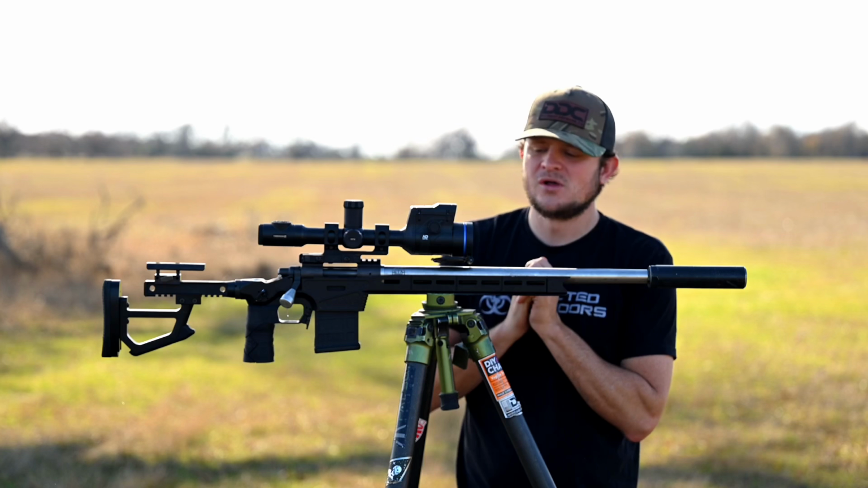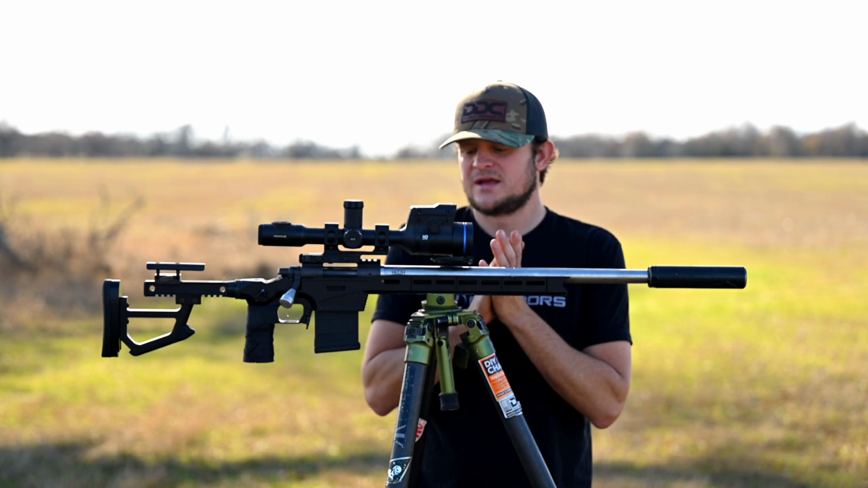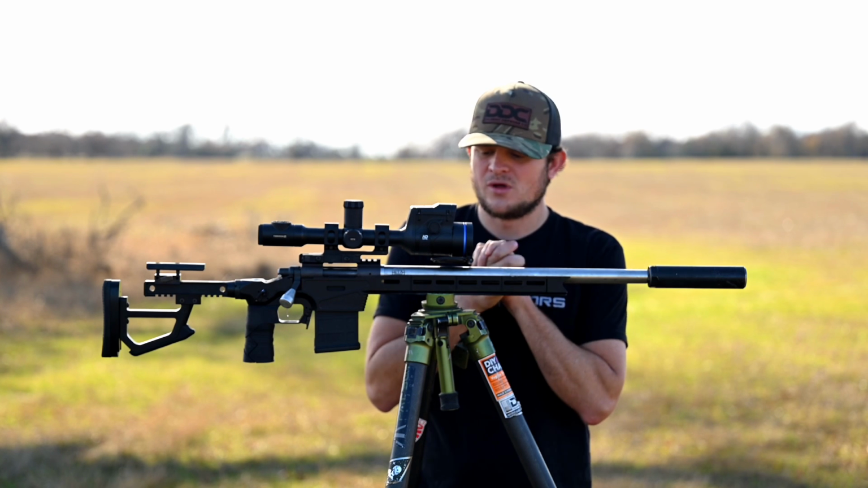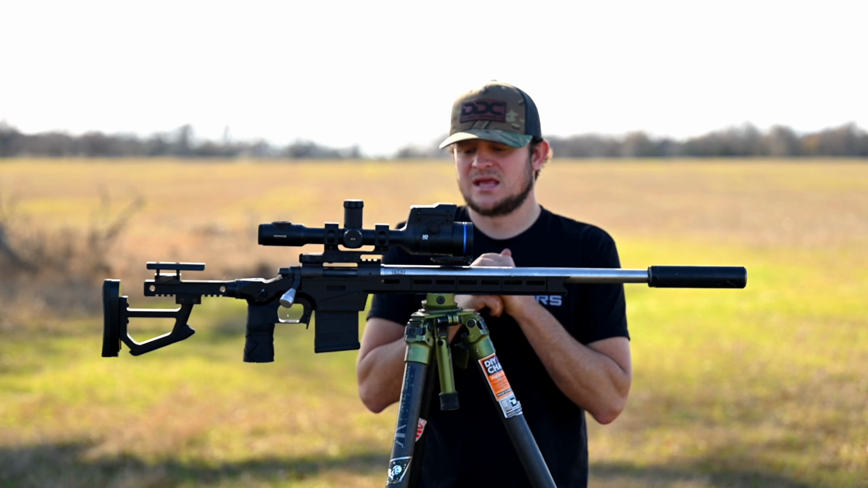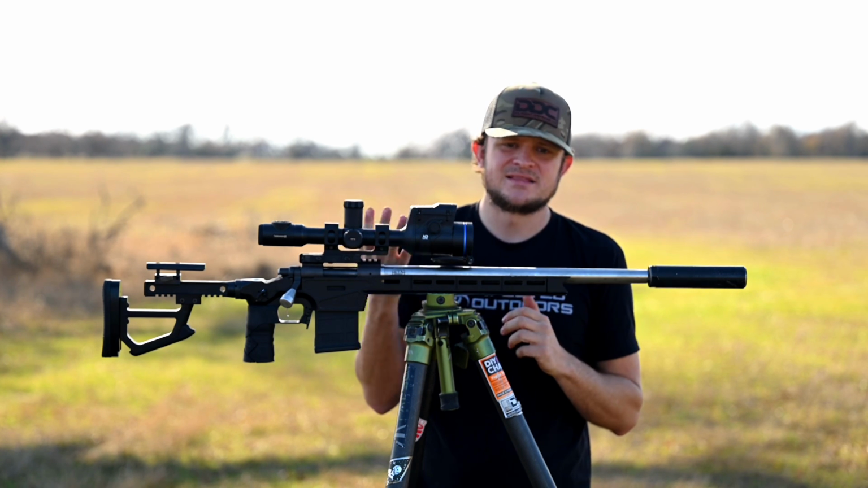This is the Pulsar Thermion XL50 LRF, and this is a 1024. This is the clearest thermal that I've yet to use. And guys, it is very impressive. Very impressive. The price is right at $8,000.